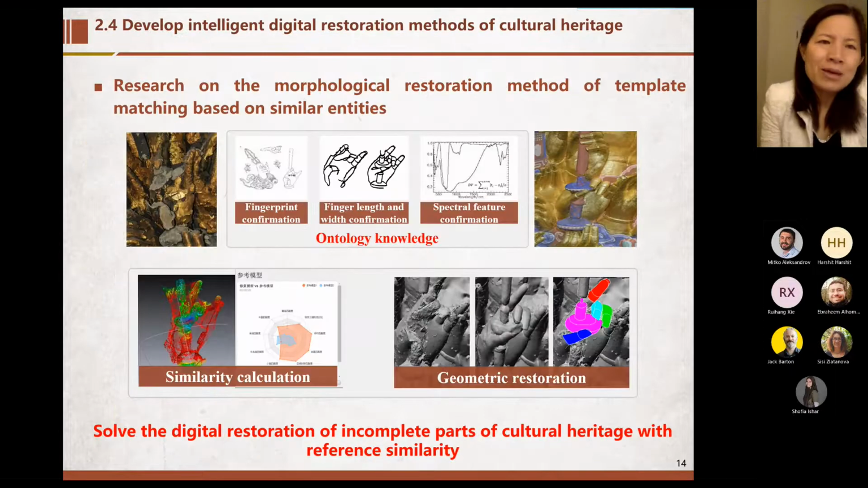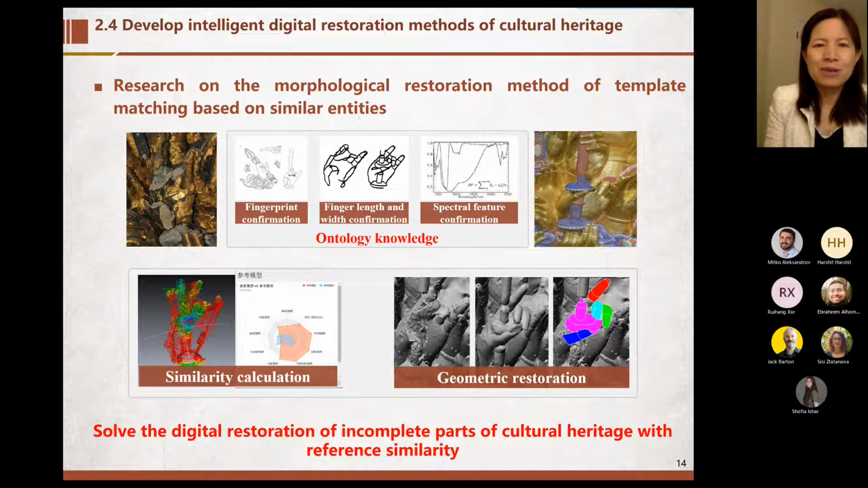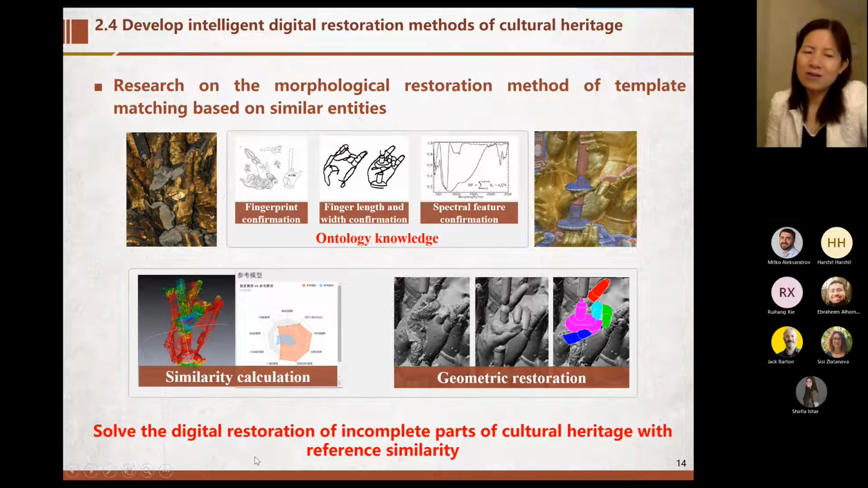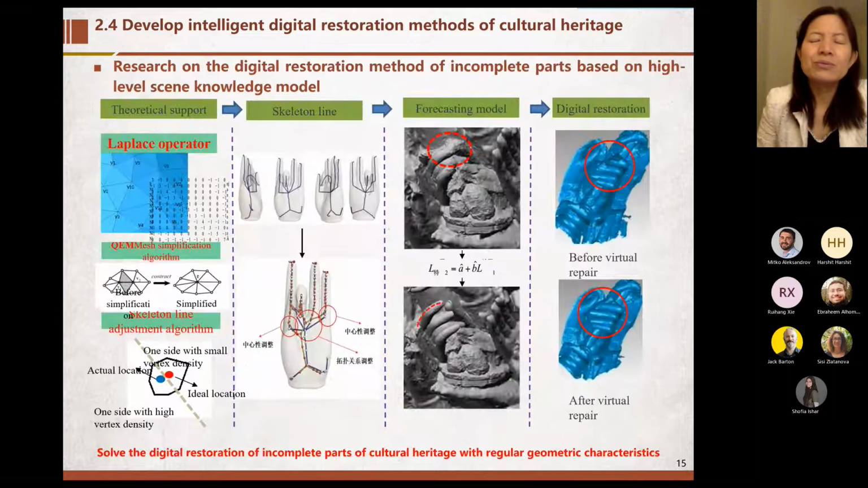And then we need to develop intelligent digital restoration methods of cultural heritage. For example, a restoration method of template matching based on similar entities. This method can solve the digital restoration of incomplete cultural heritage with reference similarity.